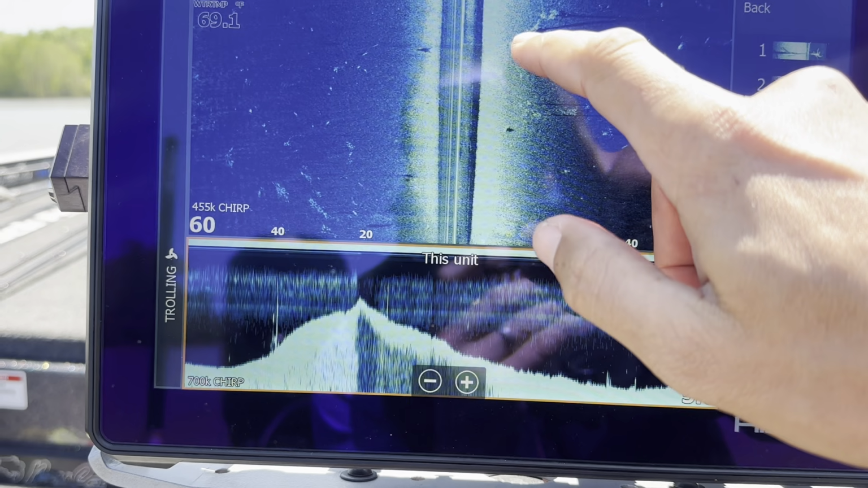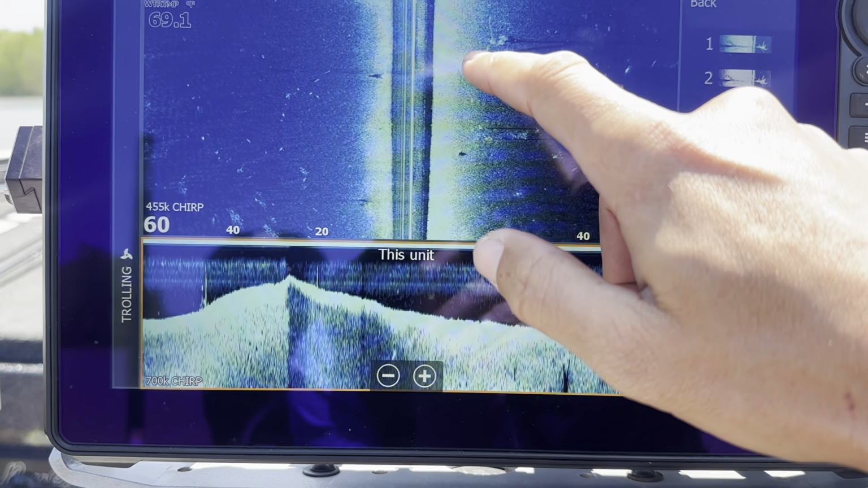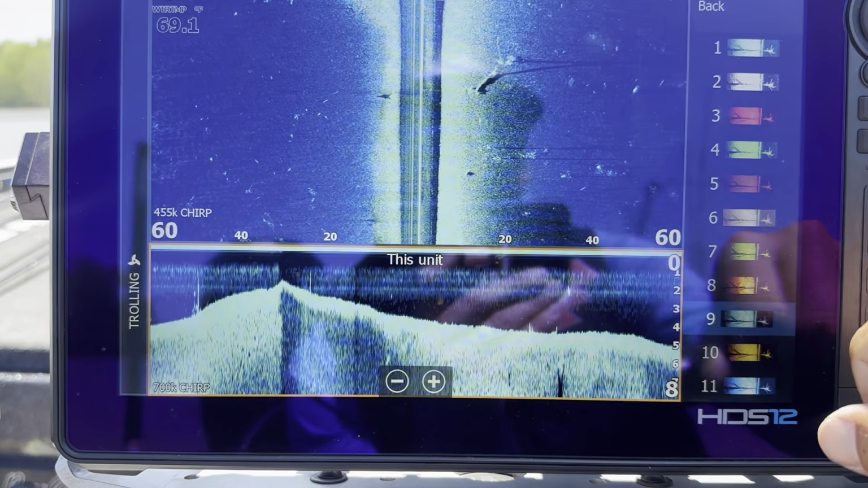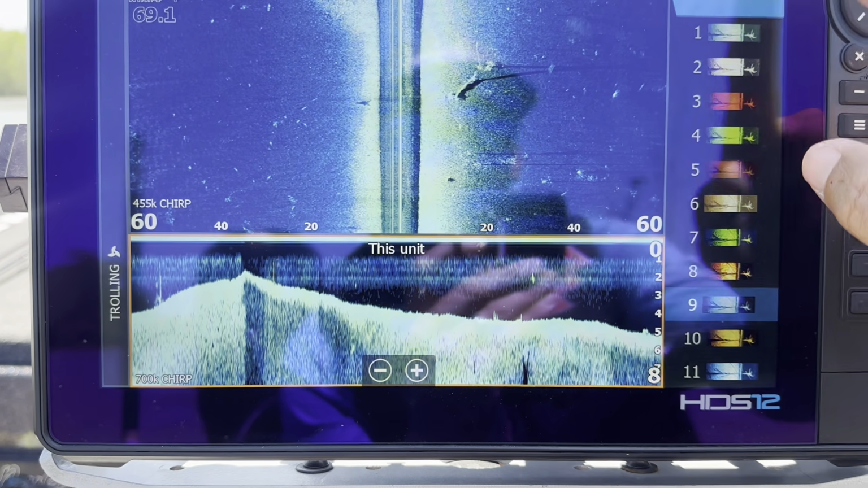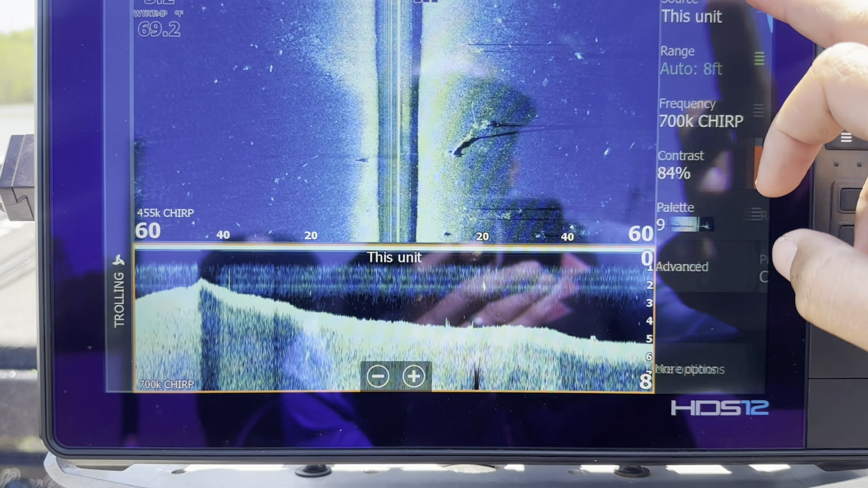There's a better tree, that's a bigger one, that's a lay down. It's sitting up a little bit, it's a little taller, that's why you have that black shadow behind it. Is there anything else we want to do with that? No, I think everything else is pretty good on that.